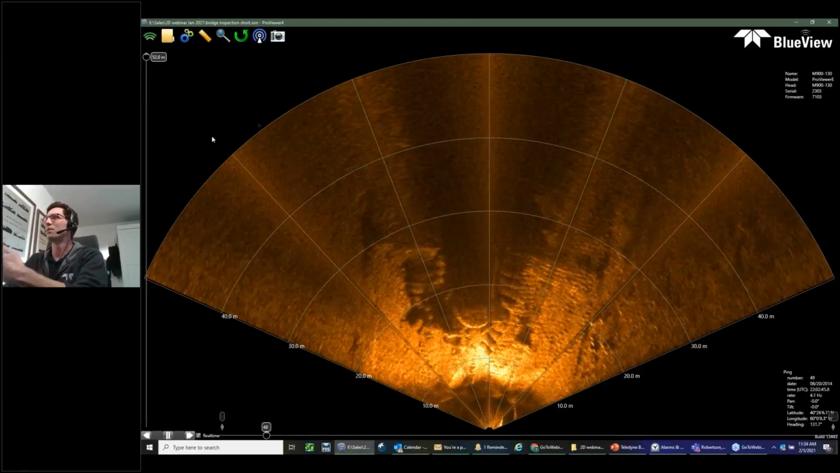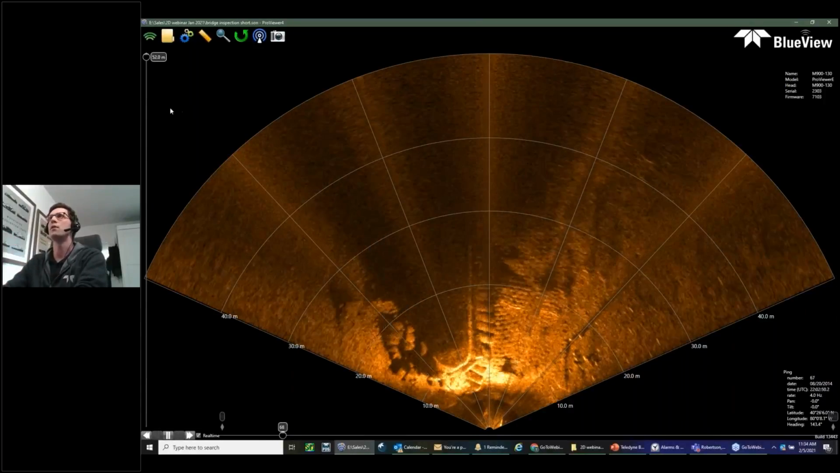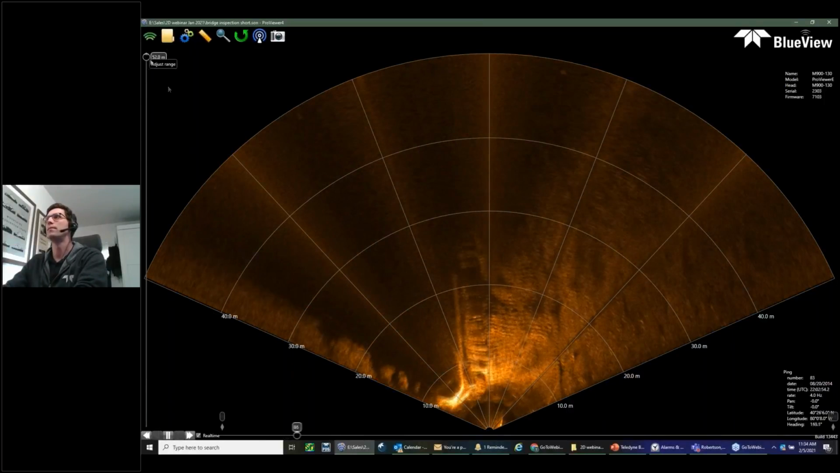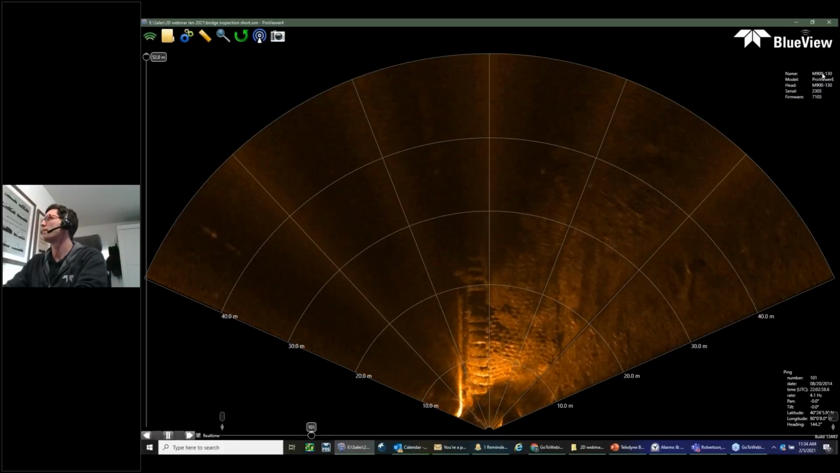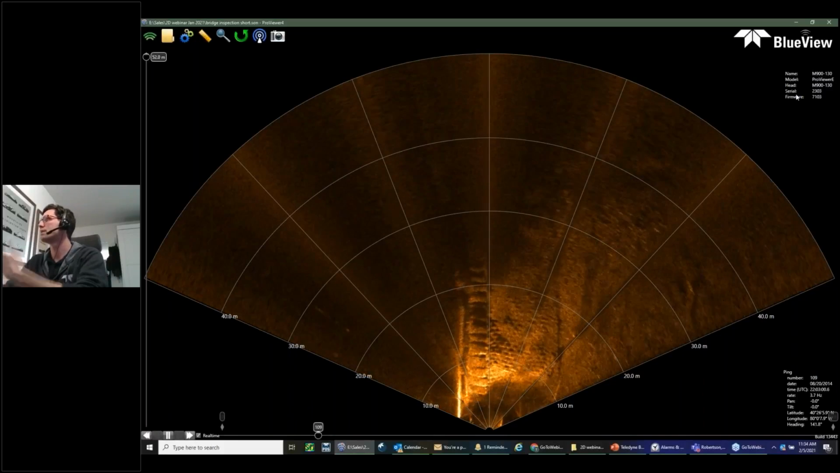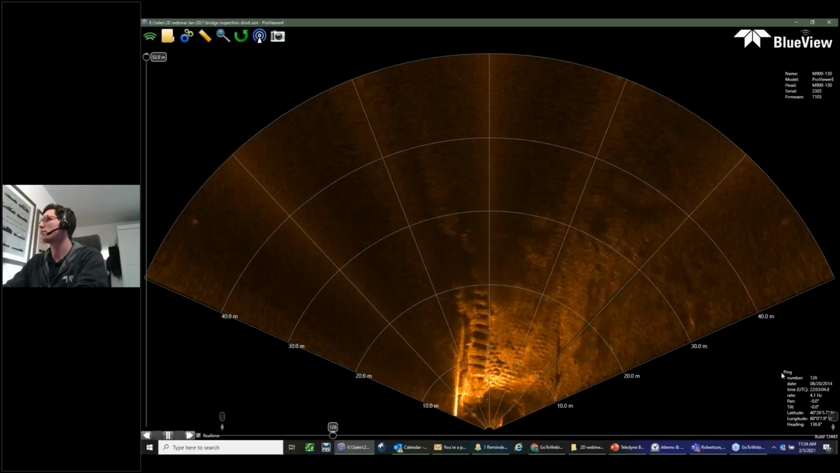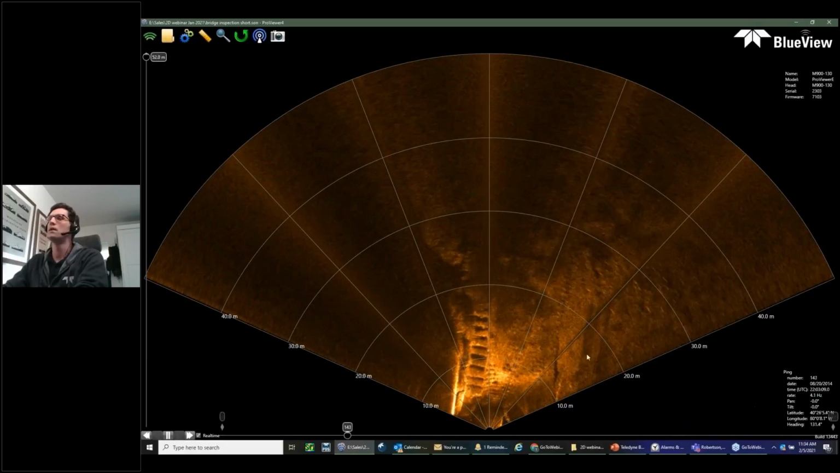But the main point here is I want to go over some of the basic features and functionalities of the software. On the left here, we have a range slider, which will allow you to adjust the max range. We do have the sonar model, serial number, various things like that in the top right. In the lower right, we have other details, the date, the ping number, ping rate.